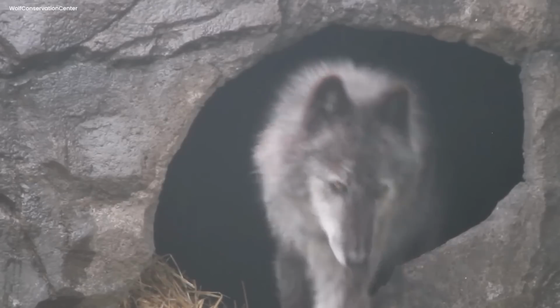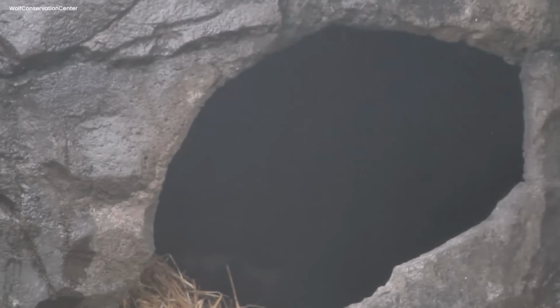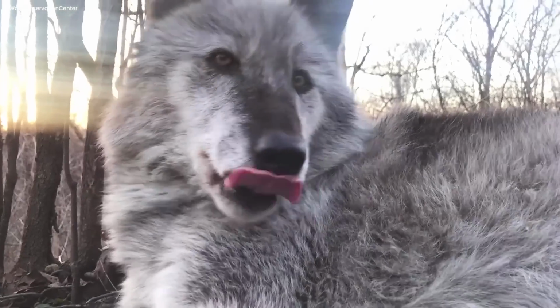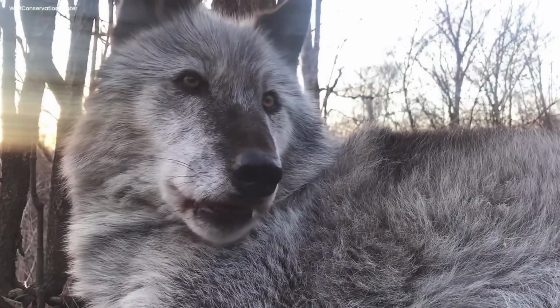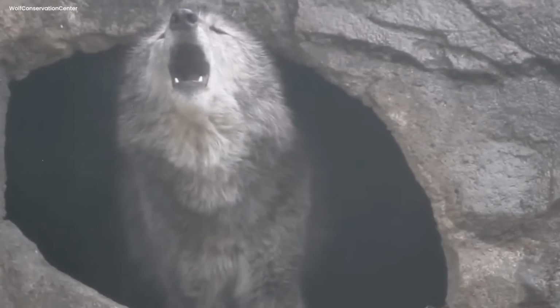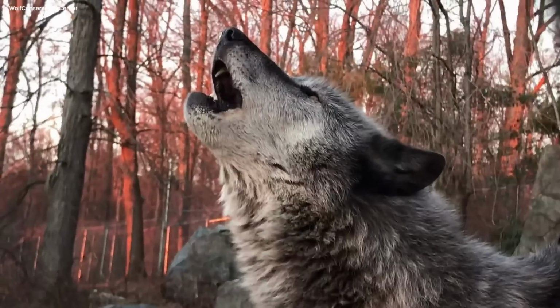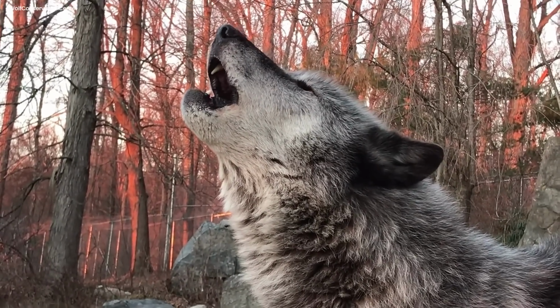The camel walked slowly towards the wolf, its hooves making a soft noise on the ground. As the camel got closer, it looked at the wolf with interest and amazement. The wolf's howl seemed to tell a story of the wild, a story the camel could feel but not fully understand.